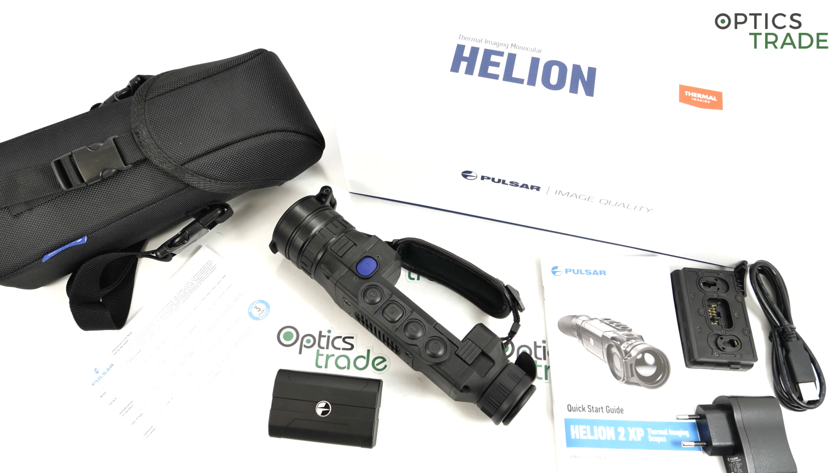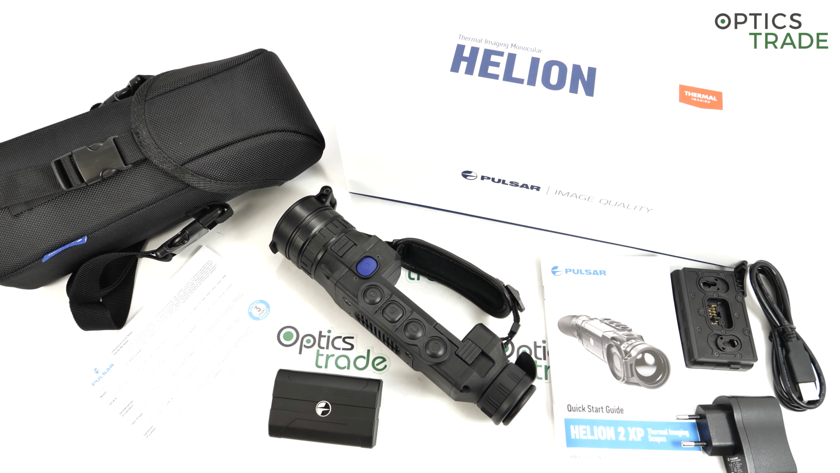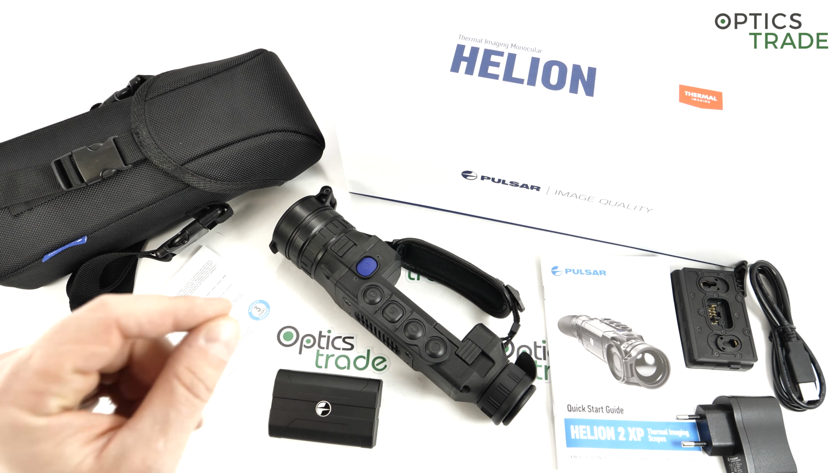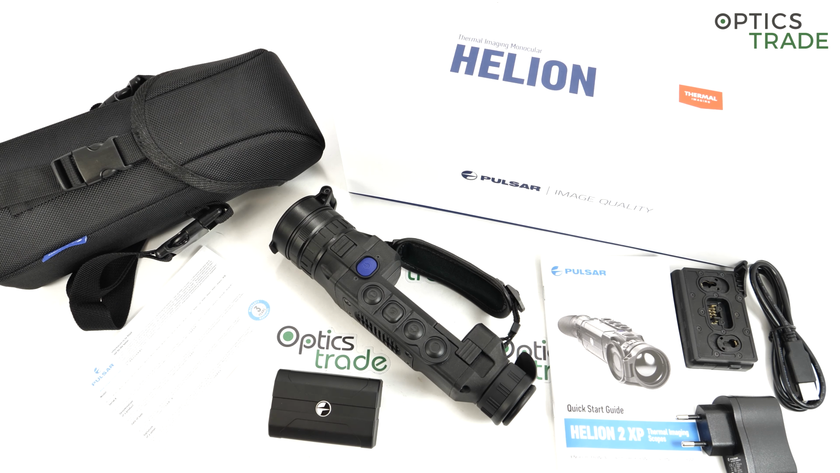The price point. I would say with 3,690 euros, there are many competitive devices with an XQ sensor, I would say with 384 by 288 pixel sensors, which cost roughly the same, 3,200 euros or something like that. So I would say they're undercutting the whole market with this price point. You're getting the 640 by 480 sensors with an NETD of 40 millikelvins, so you really are able to see all the details under 4,000 euros. I would say 2 years ago, it would have been impossible to imagine.